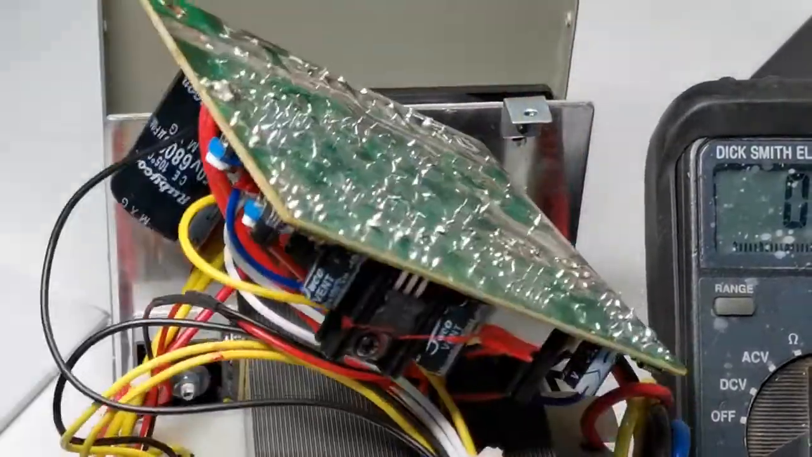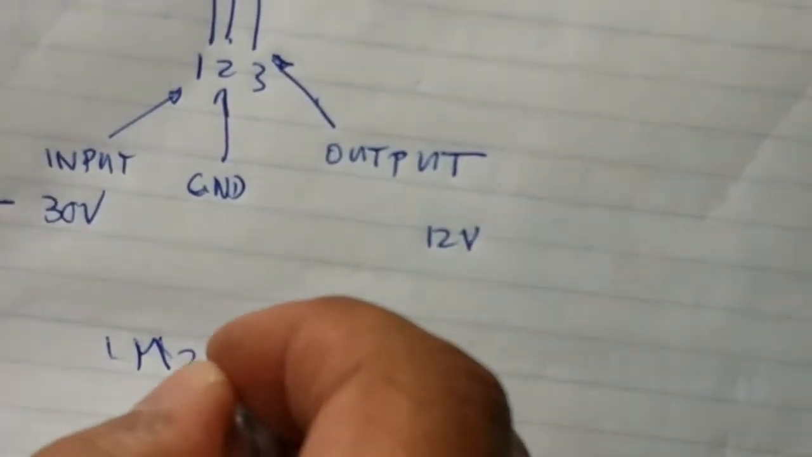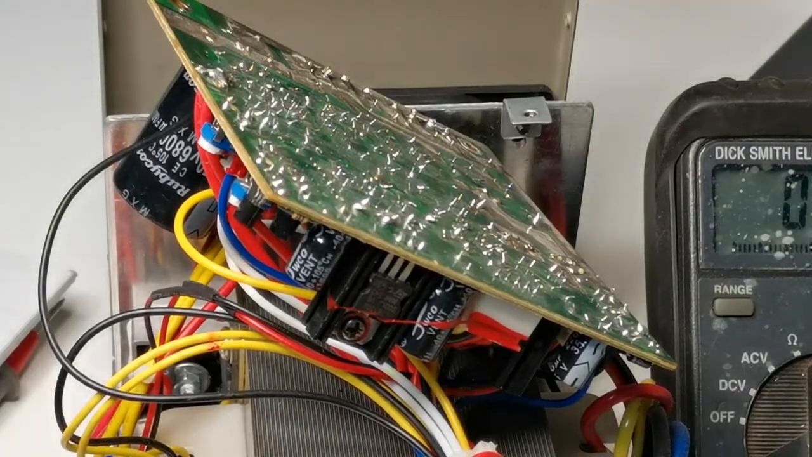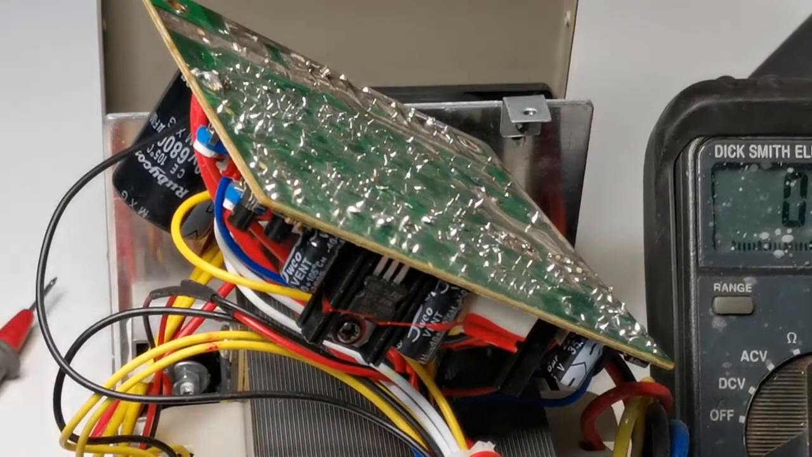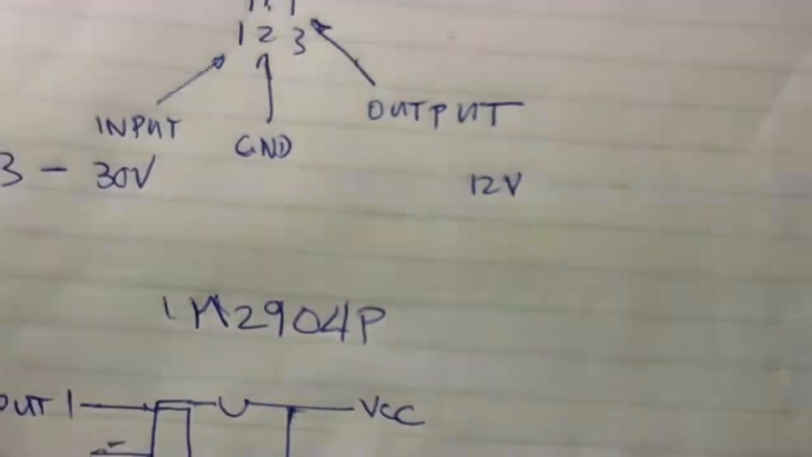Okay, we'll Google this one. The LM2904P is similar to the LM358, which is a very common op amp.